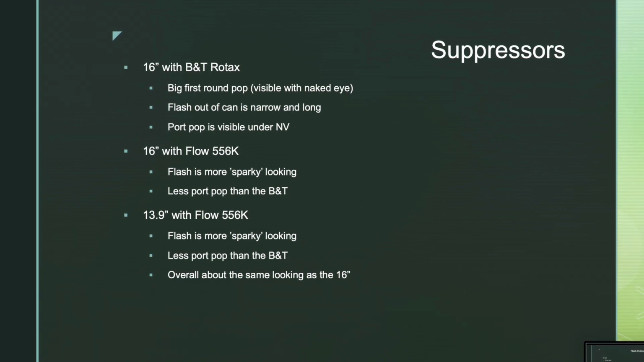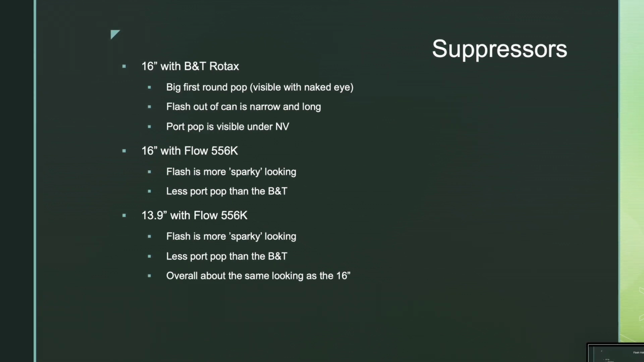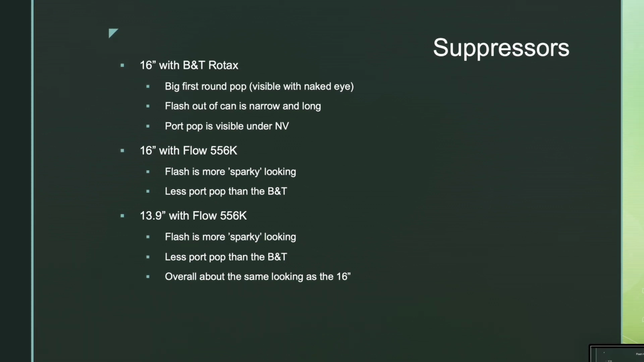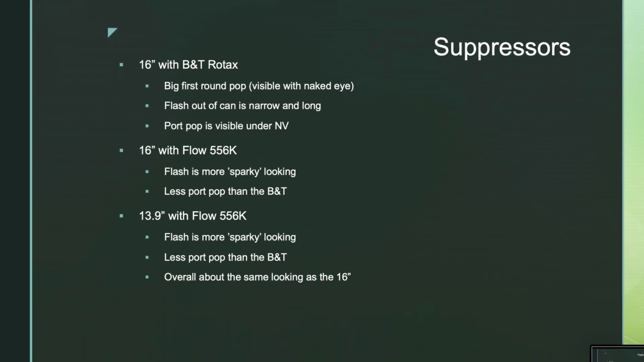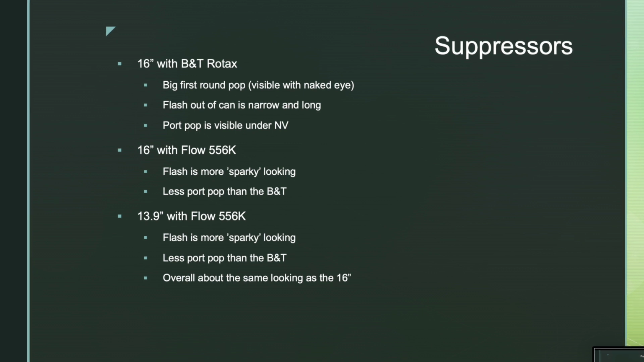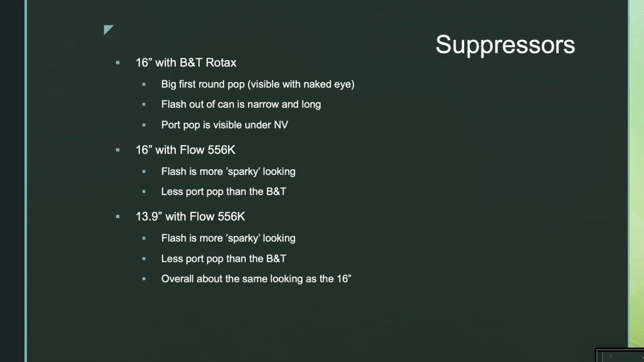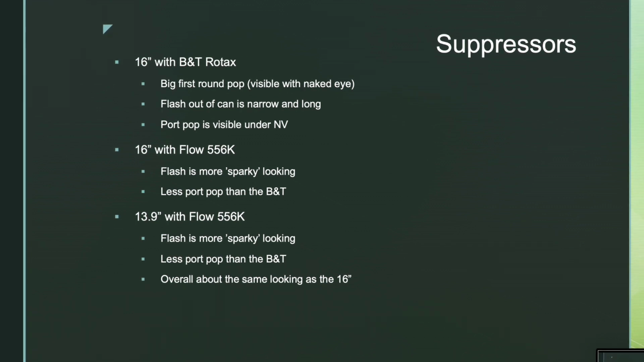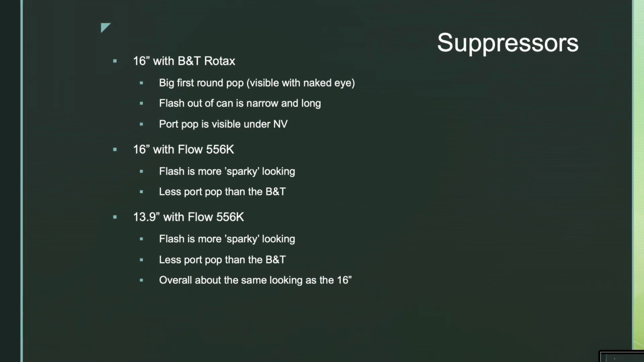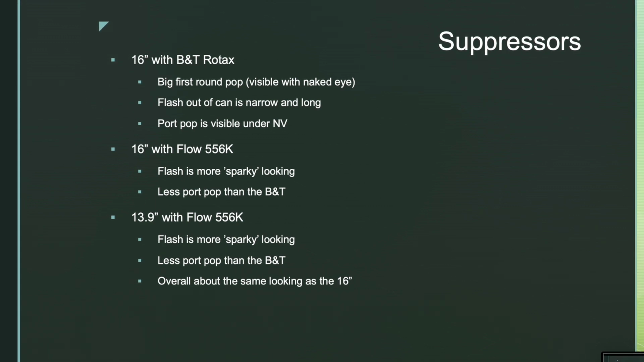The 16-inch with the Flow is a little bit more sparky looking under NV with the flash, and again, the first-round pop seems visible under NV, but I don't think I noticed it with the naked eye, so that's maybe a little bit of a subjective experience there, and it has significantly less port pop than the B&T one. Overall, I would say that on raw performance, the Flow might have just outperformed the Rotax by a tad. And the can itself is significantly lighter too.